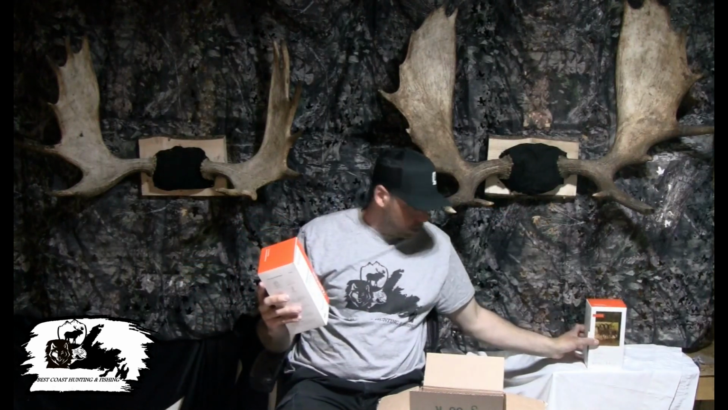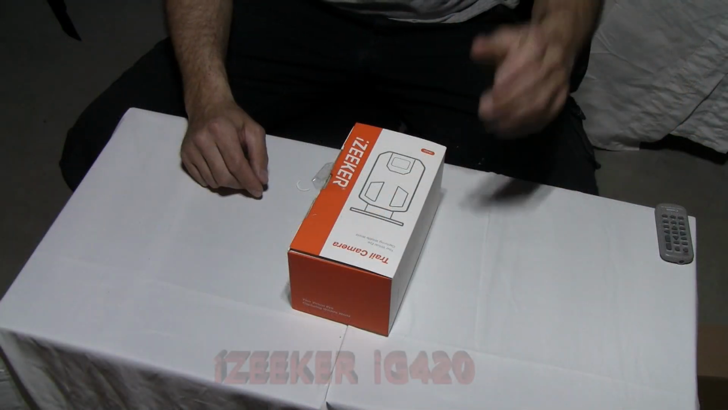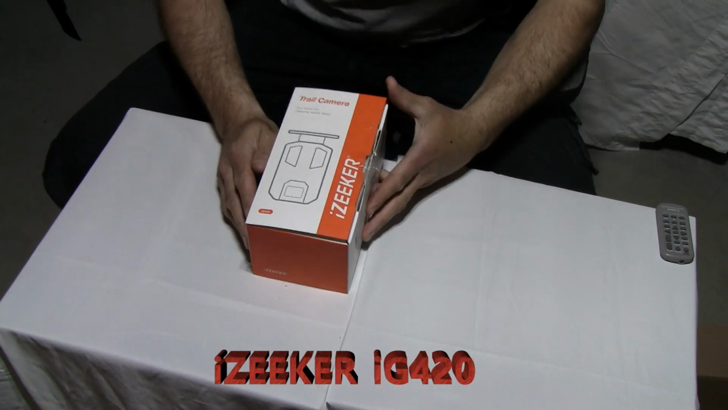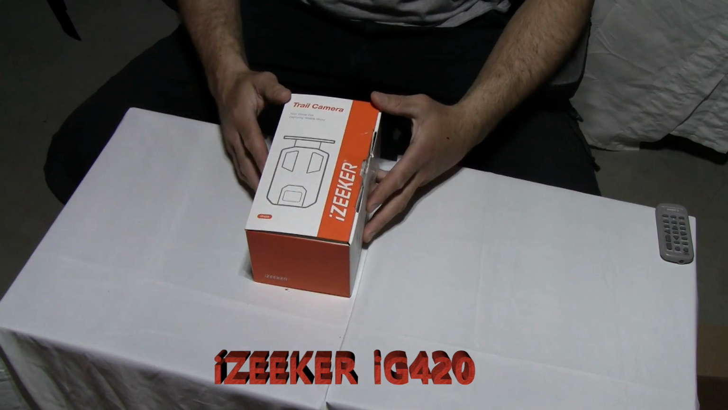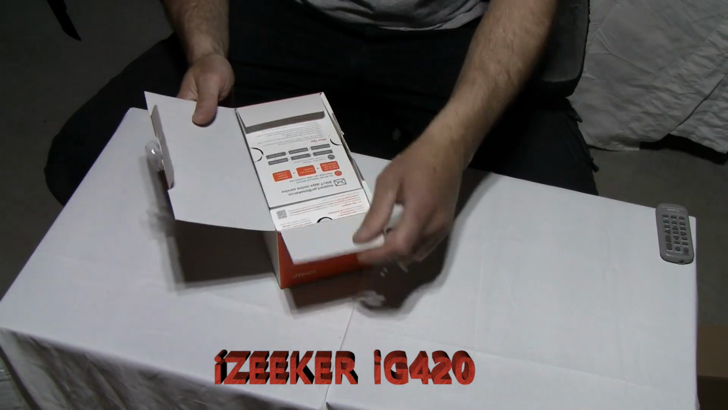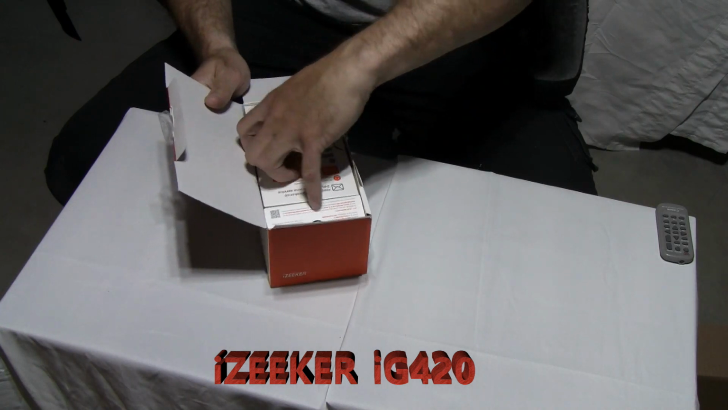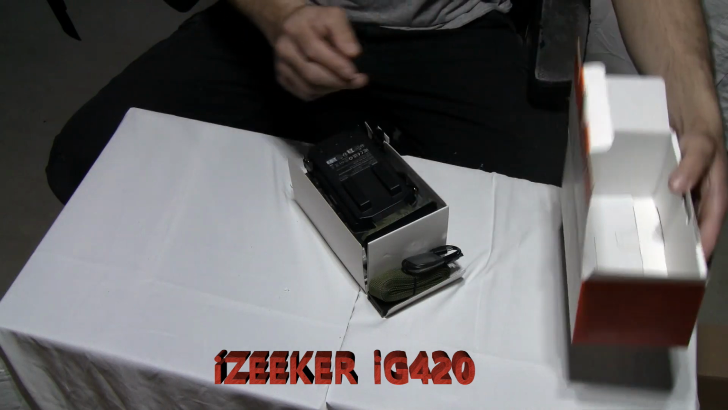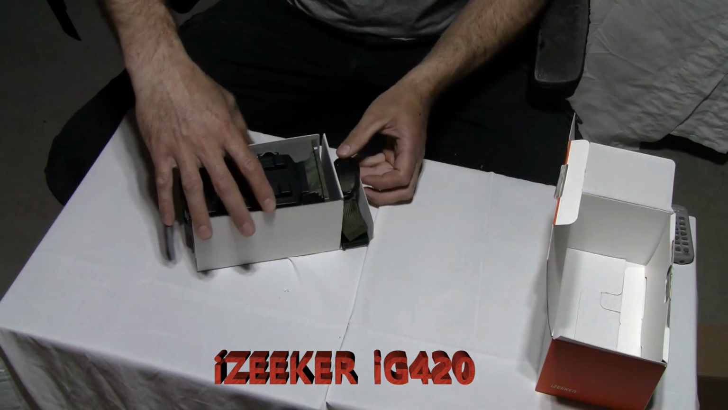So yeah, pretty exciting. I'm only going to unpackage the one here on camera. The other one's going to be the same thing, obviously. And we'll see what we got. So here we go. I'll bring you in a little closer so you can see. Alright guys, we're going to open up this trail camera now. So it's the iZEEKER IG420. This looks like a nice rig online. There we go. It's boxed up nice.